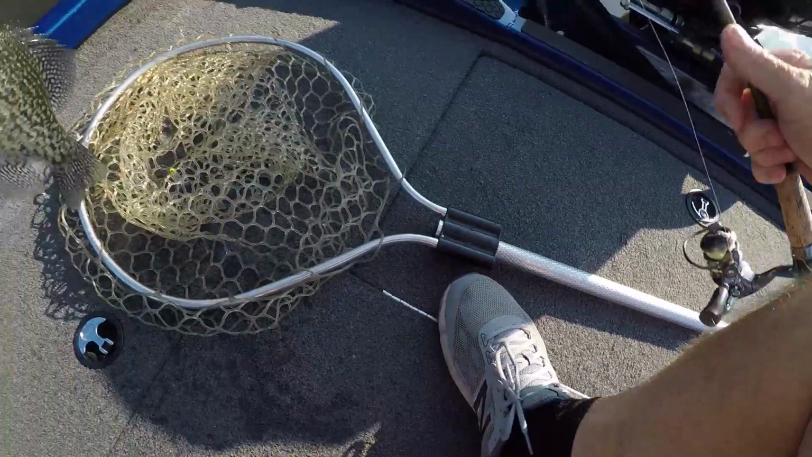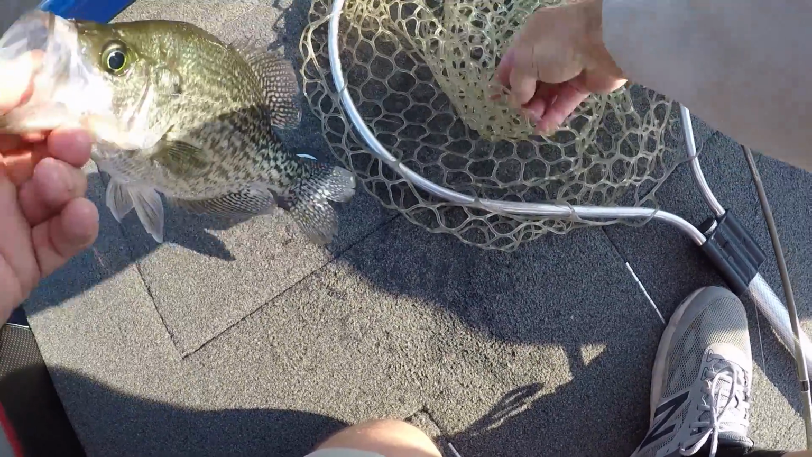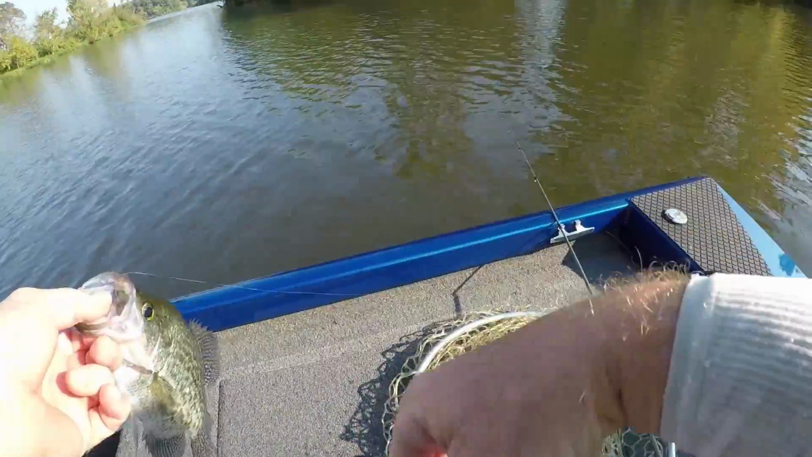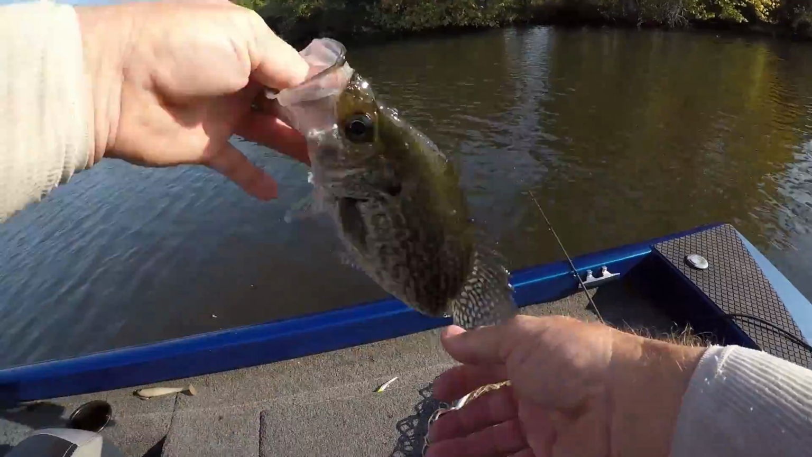The jig fell out of his mouth in the net, guys. Look here. See, that's why I net these big ones. You notice that first one broke my line. This ain't but 2 pound test. Y'all can see, it fell right out of his mouth. This ain't but 2 pound test, so he's about the same size. Look how thick he is.